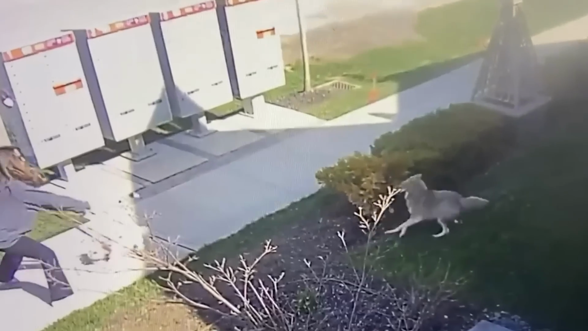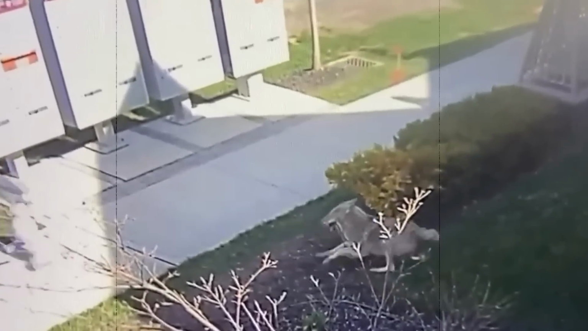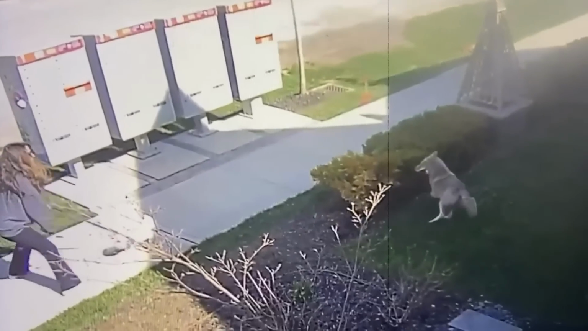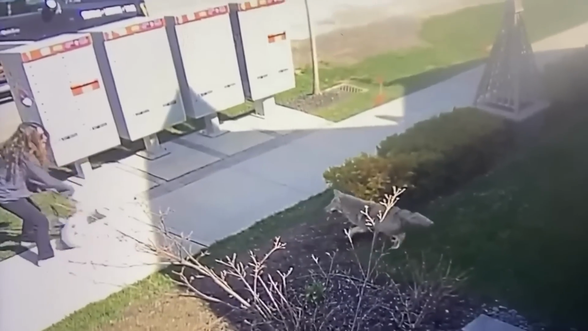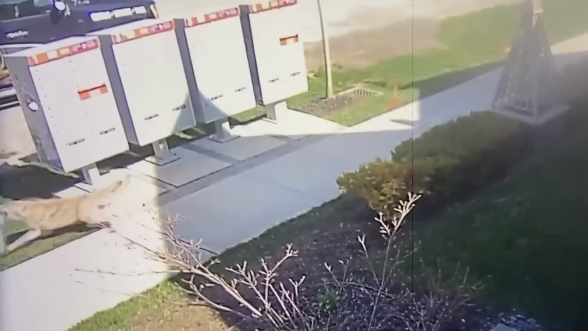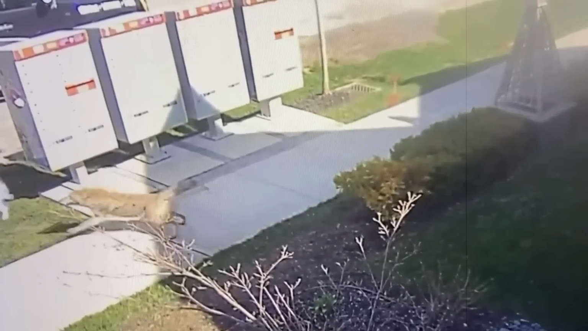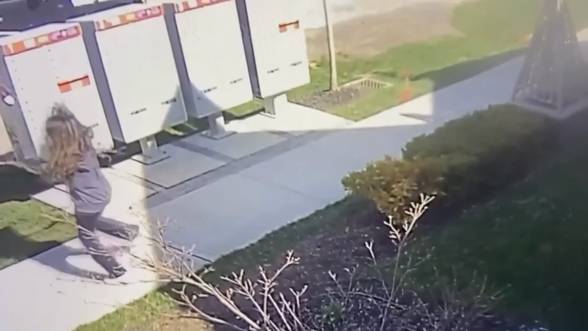This video, taken from a surveillance camera on a town street during the day, shows a tense and alarming encounter. A woman is seen walking her dog when suddenly, a coyote appears, initially growling, and then attempting to attack, clearly aiming for her dog. The situation quickly becomes fraught with danger.